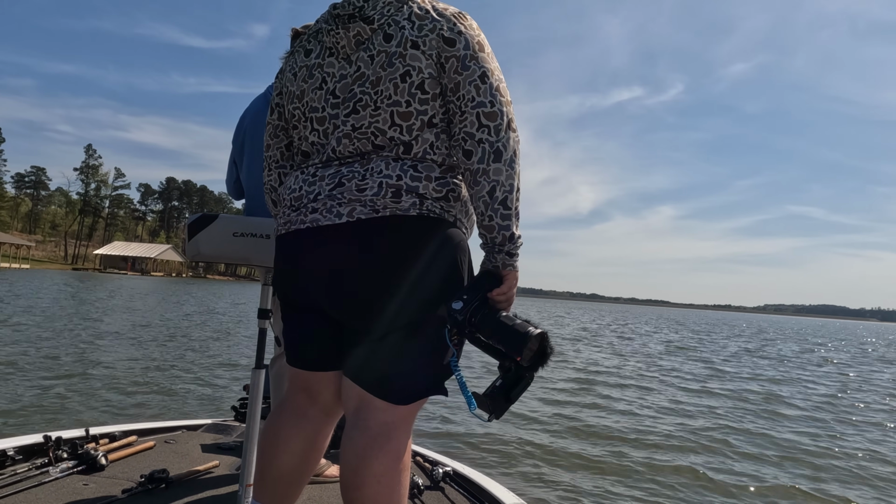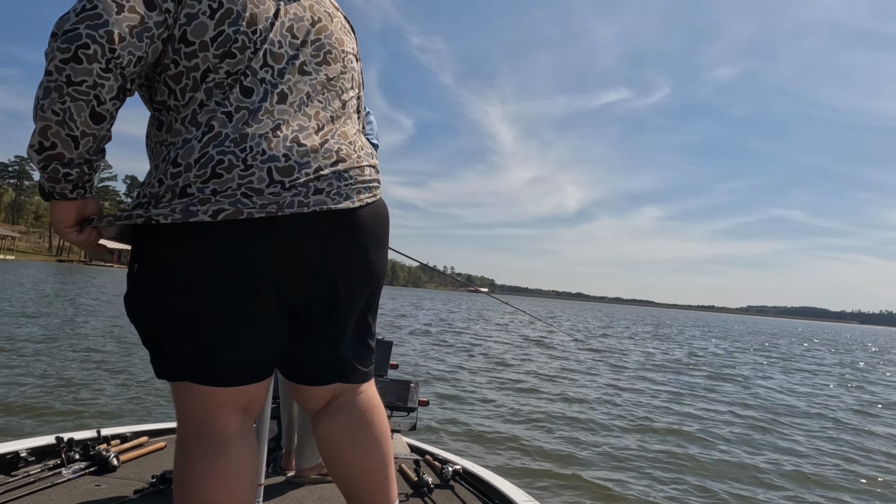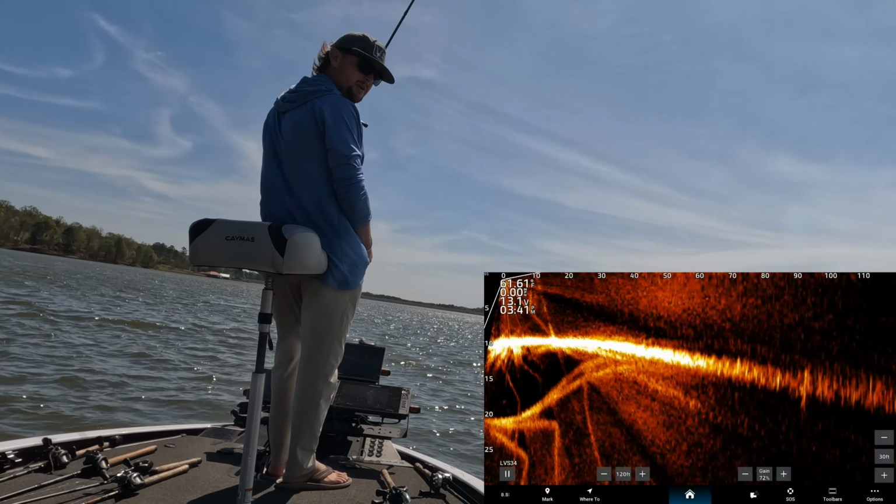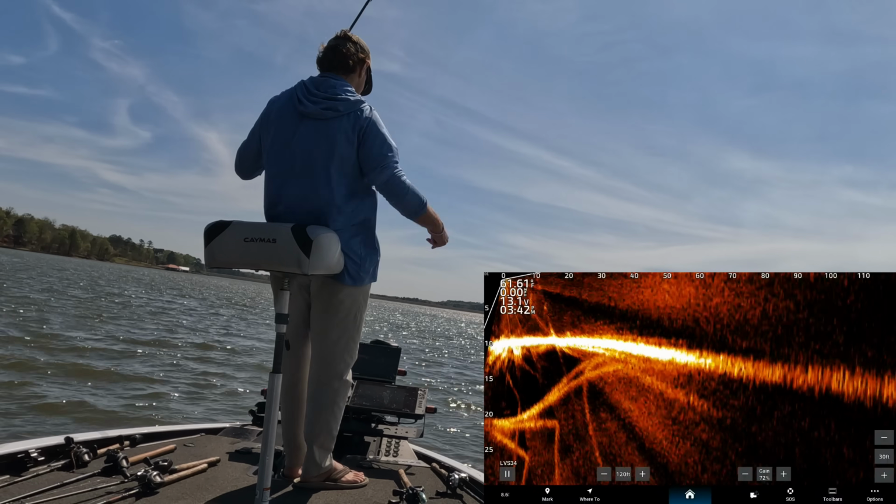Can y'all get a little closer? Remember that first cast I had, one missed the hair jig, then caught the 8, and now they're like all spread.